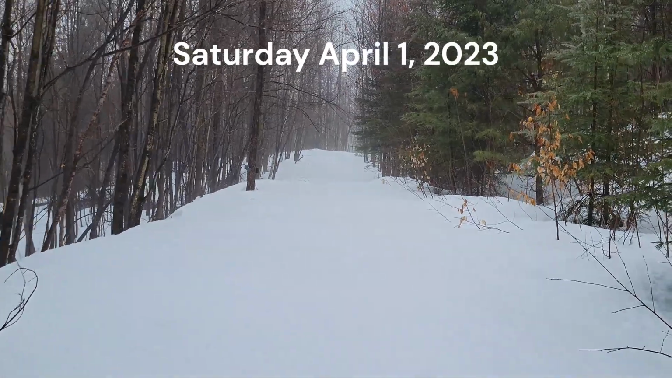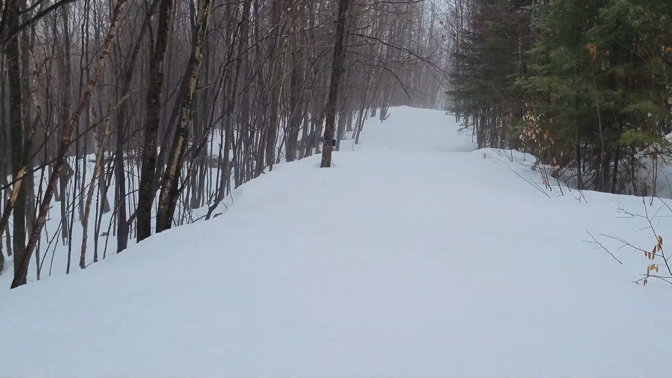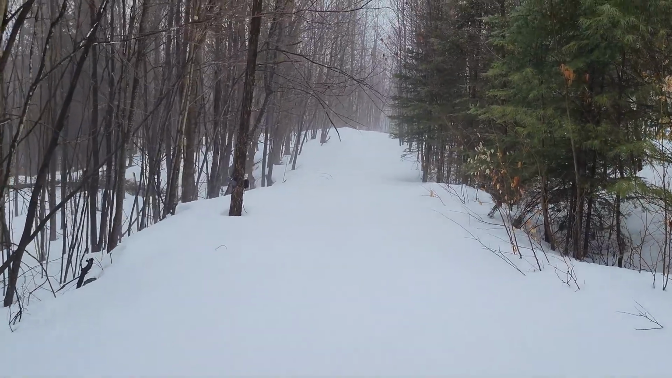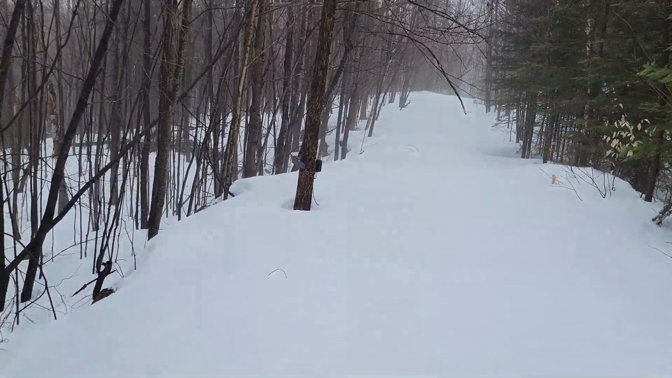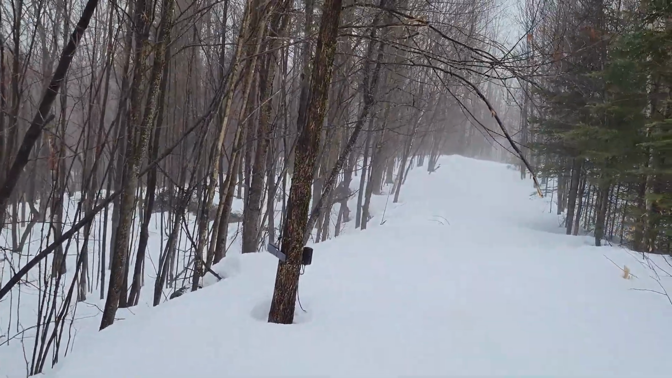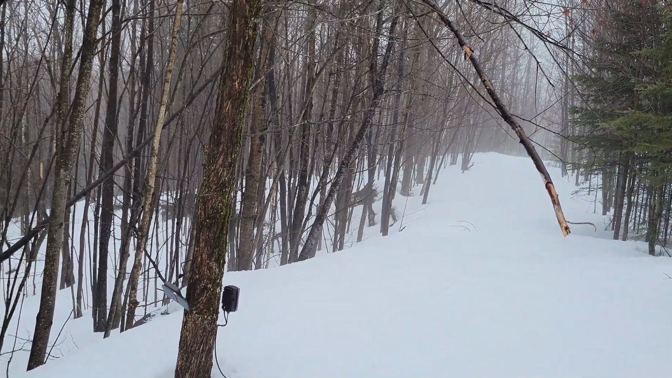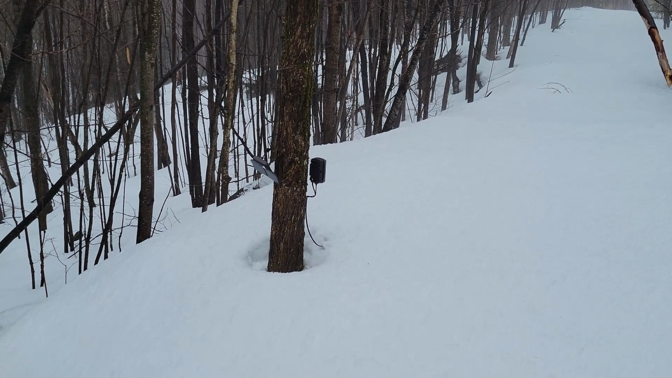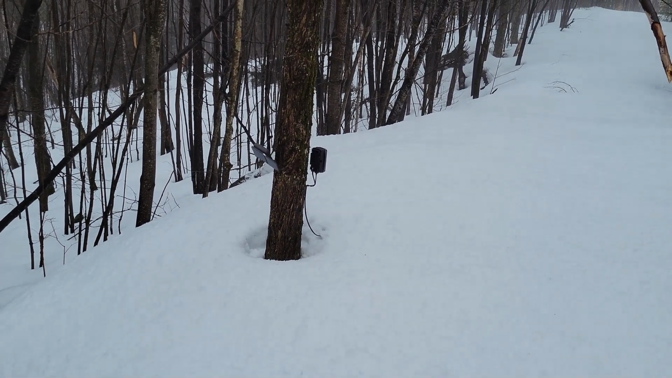All right, guys, while I catch my breath, I've been out here snowshoeing for a while. This camera is not in the best of shape because the solar panel has swung down, so I don't know if it's getting any light or if the camera has power. It will be very interesting to see what has happened here and if it still has power. If it does, I mean, miraculous.